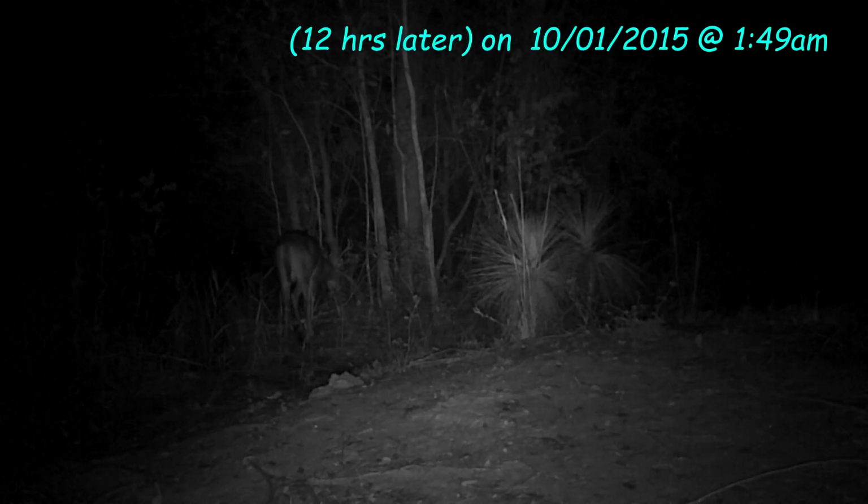12 hours later, and there's this 4-point buck again. He's still rubbing on those trees.